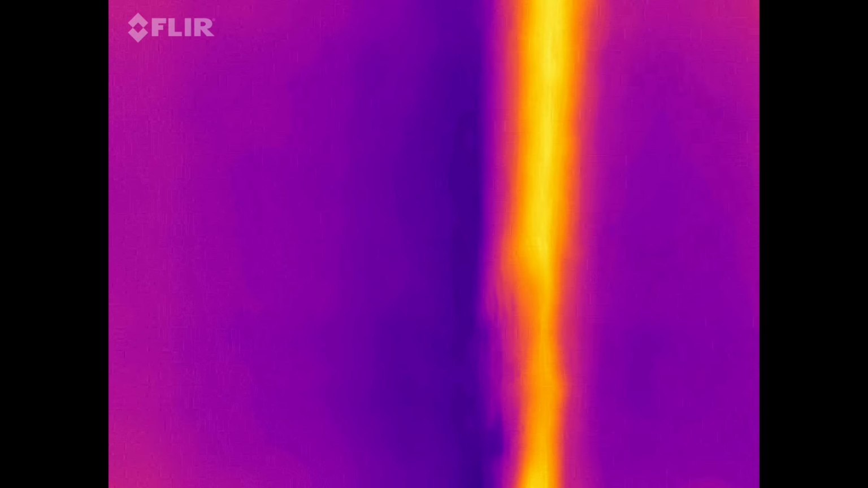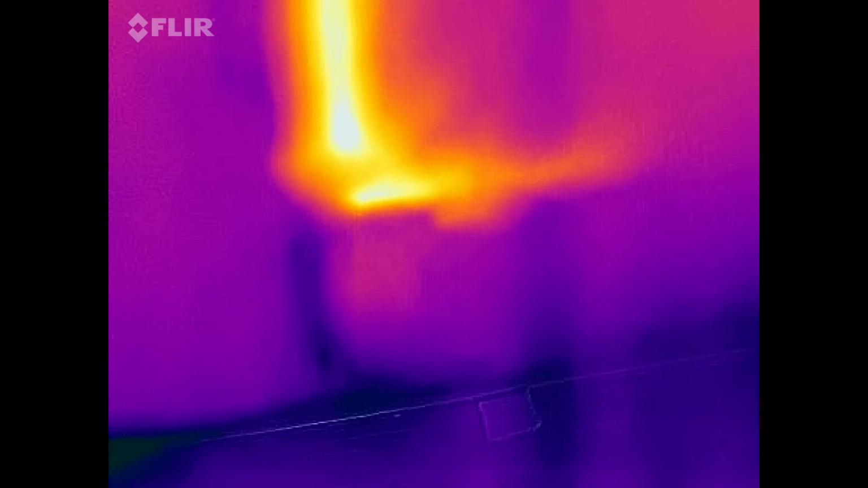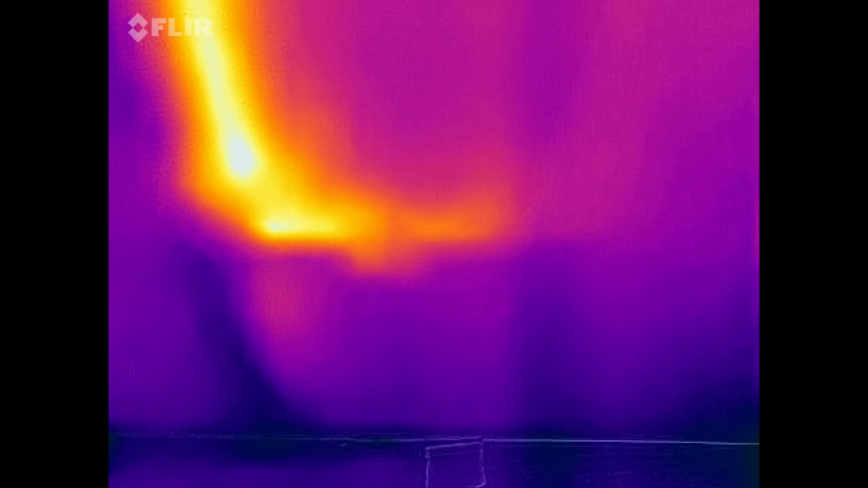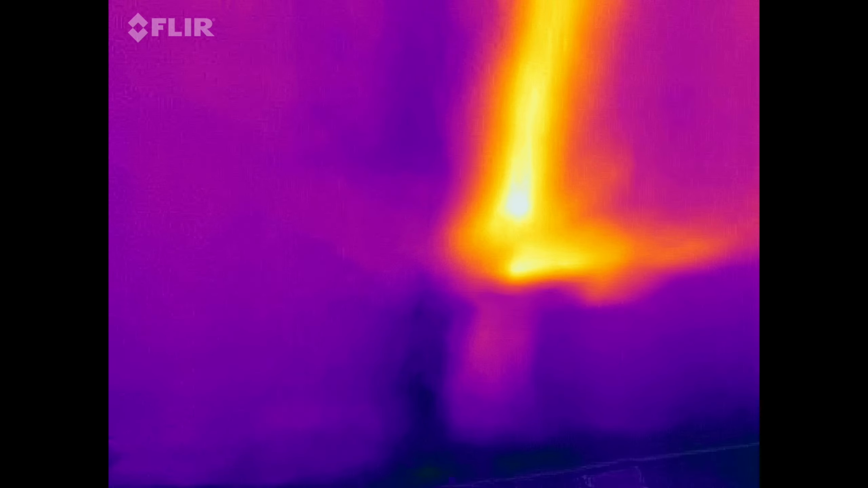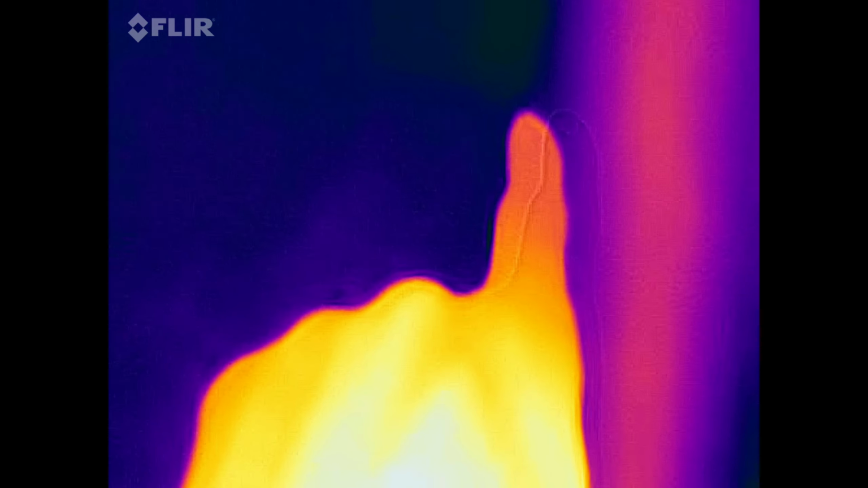I already know that there is a pipe here because I drilled into it. But what I didn't know is that there's a second pipe right next to it. There is a hot water pipe that you can see is angling down and is going over toward my hot water heater, but the cold water pipe comes directly from the other side, which is where my shutoff valve for the water source to the house is.